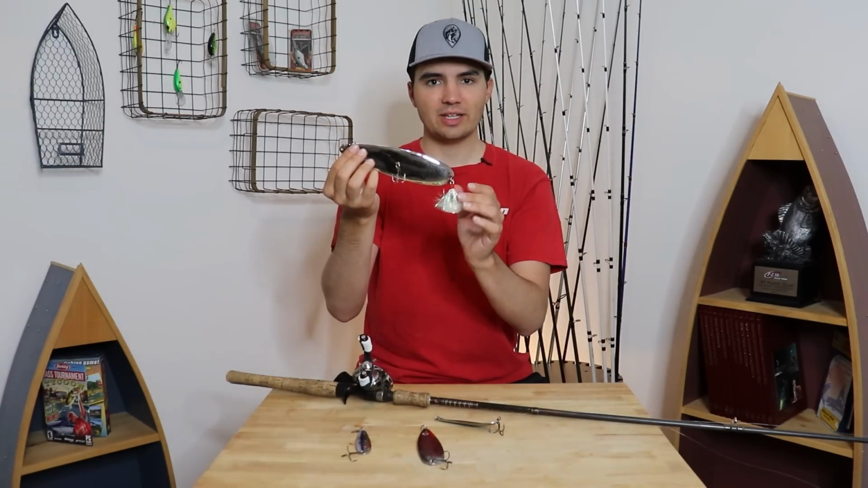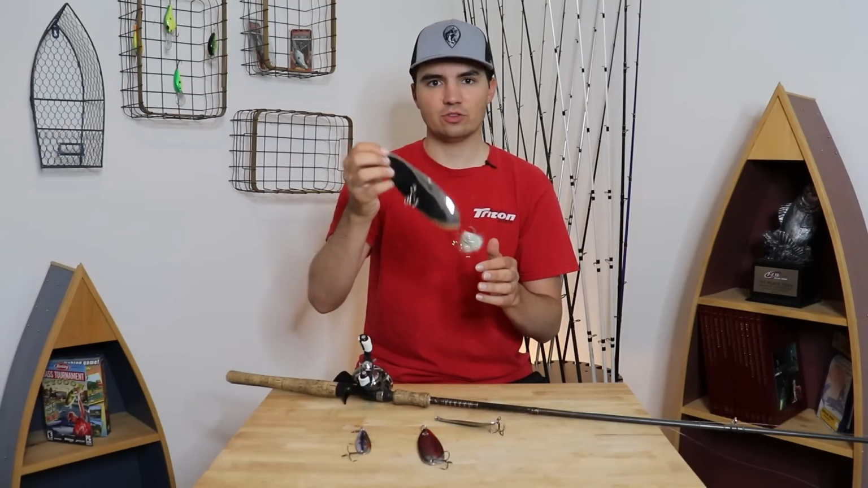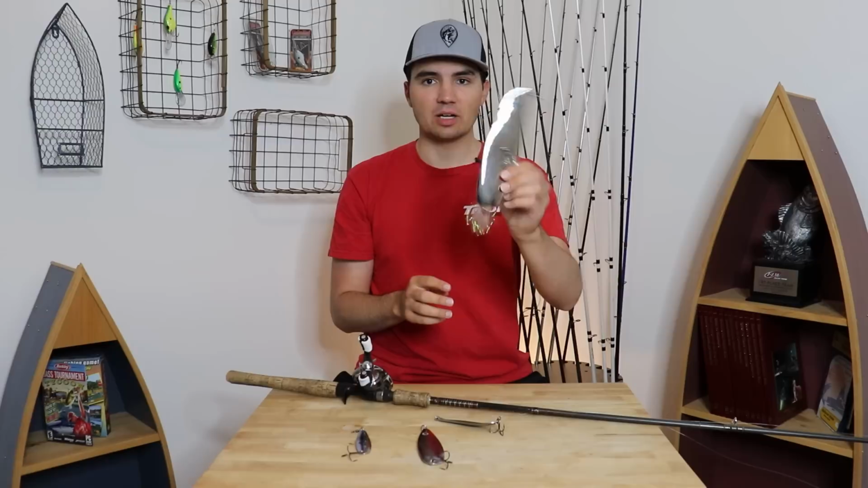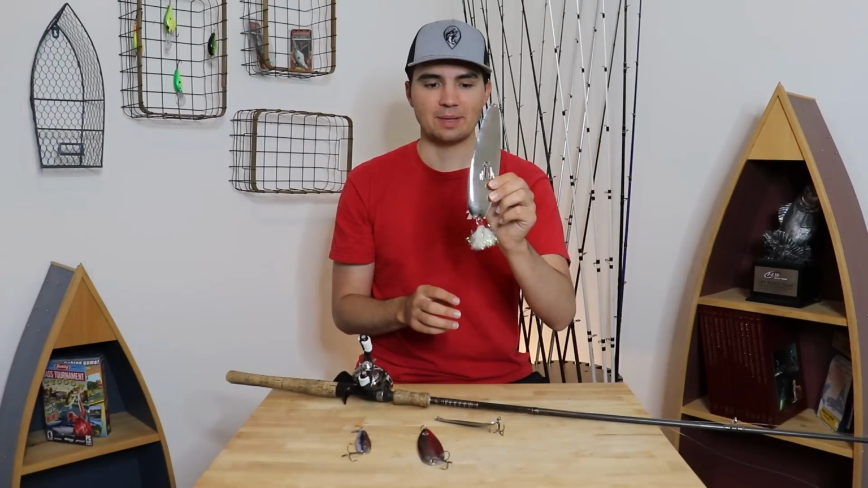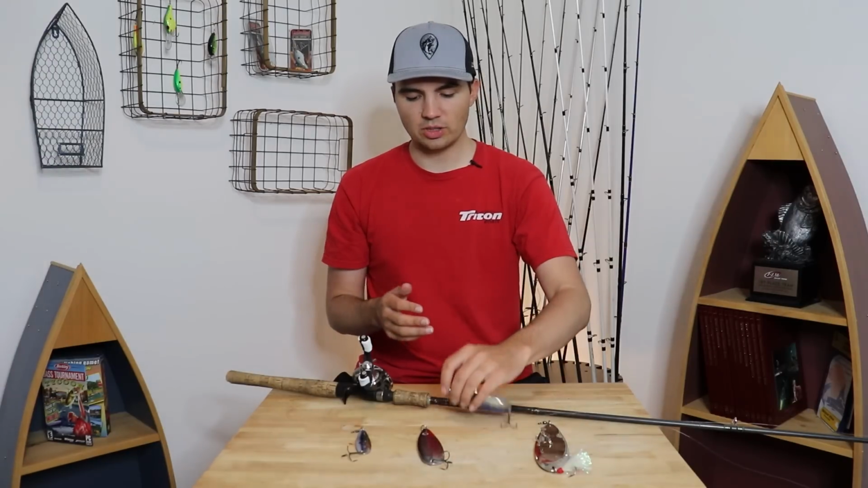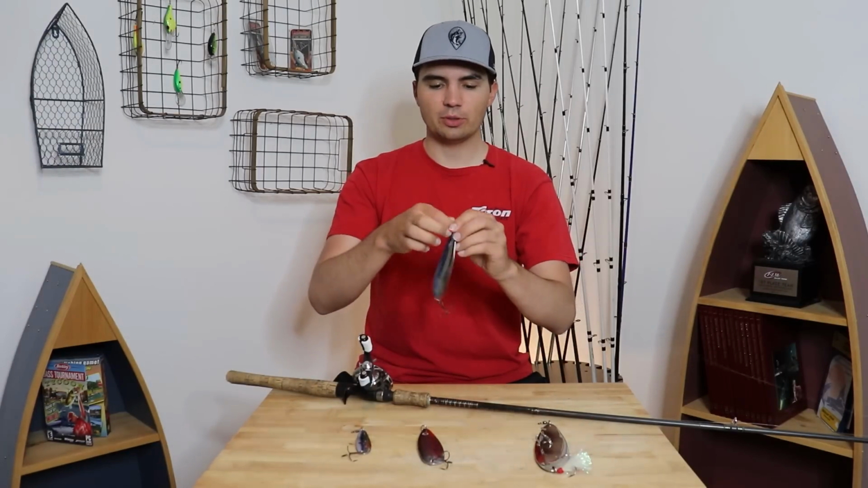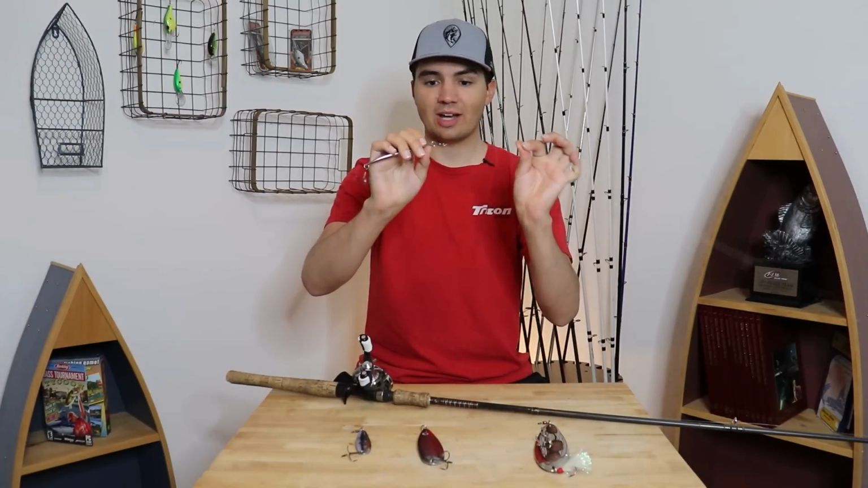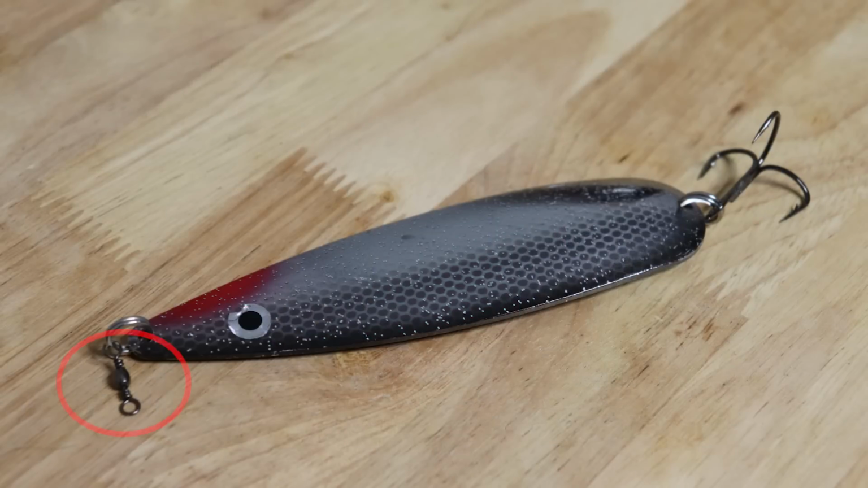The smaller the hook is, the more leverage those fish will have to throw that hook out of their mouth when they jump, and with a big hunk of metal hanging out of their mouth, they will throw this bait pretty easily. So upgrade that treble hook. Another thing you need to do when you get your spoon is to put a swivel on your split ring or tie it directly to that spoon. This swivel will prevent a lot of the line twist that is very common with this flutter spoon, and it will save you from having an awful time casting it and retrieving it.